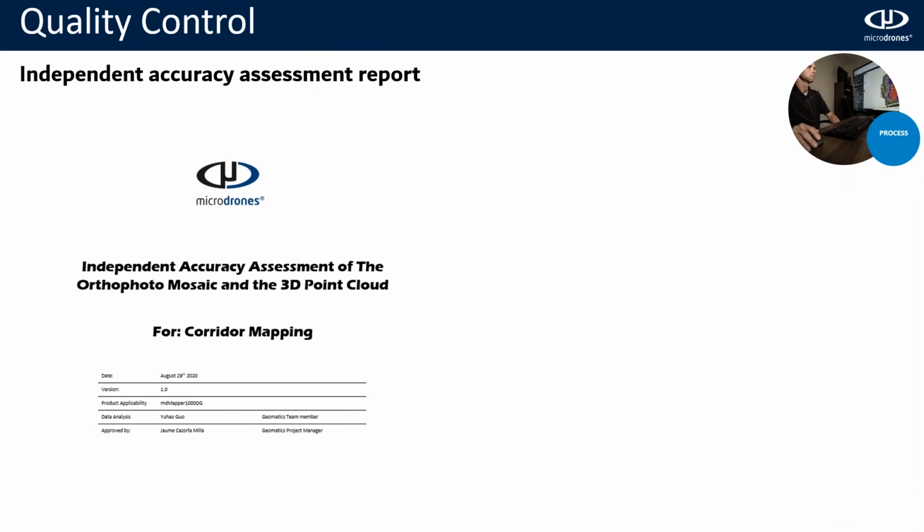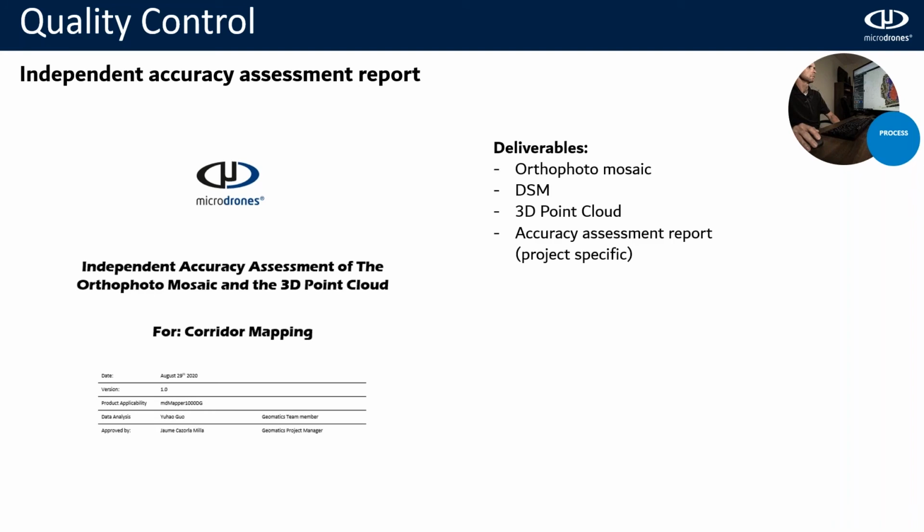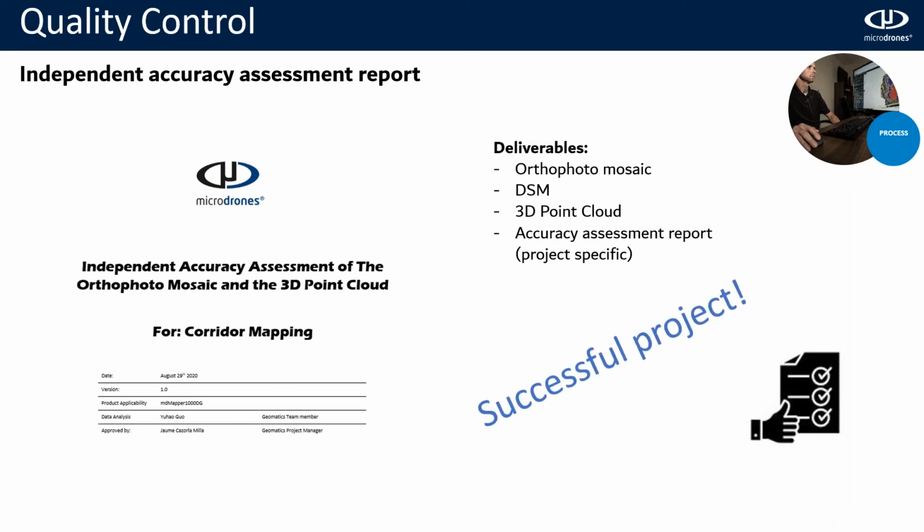After that, we will create an independent accuracy assessment report that will be delivered with the final deliverables. In this case, we will give the orthophoto, the DSM, the 3D point cloud that we generated. And because in this project they wanted to see the accuracy assessment report, we also added it. And we can say that this project was successful.